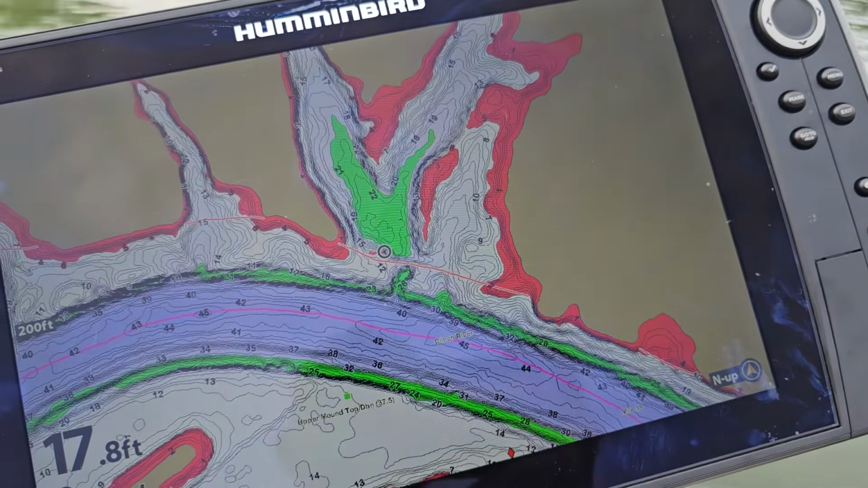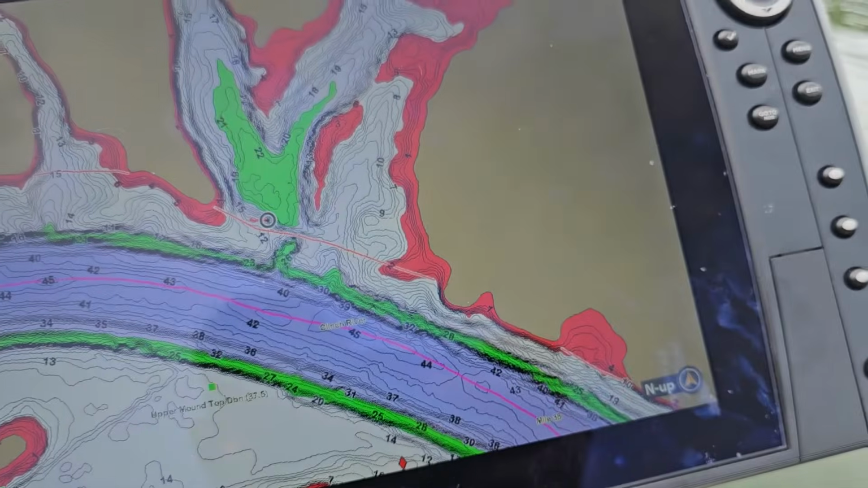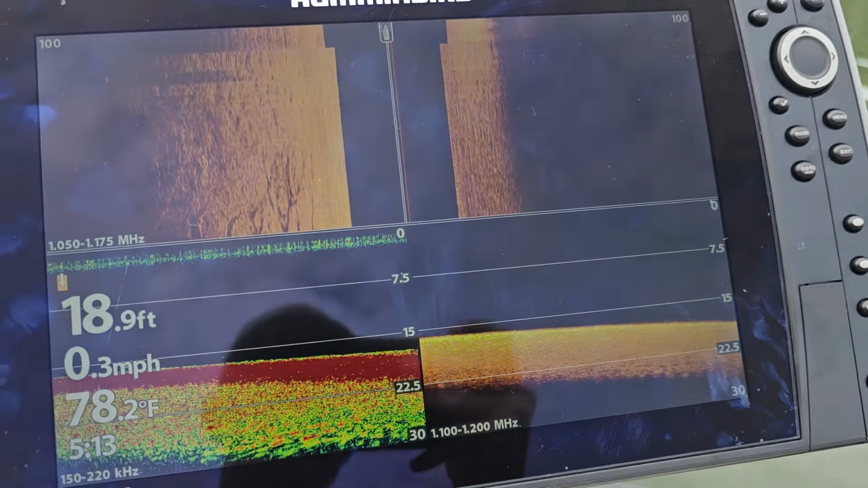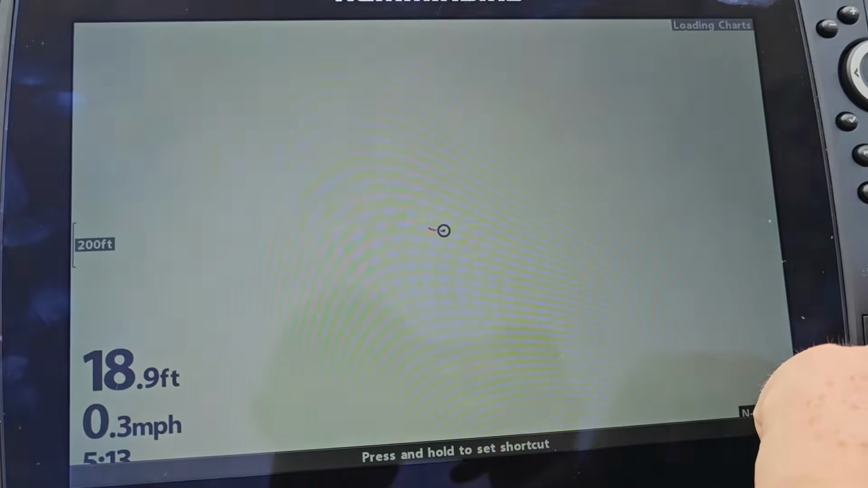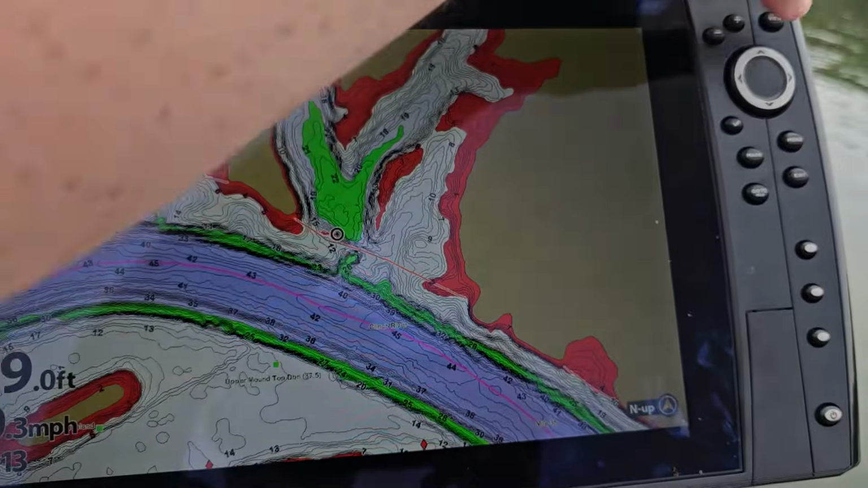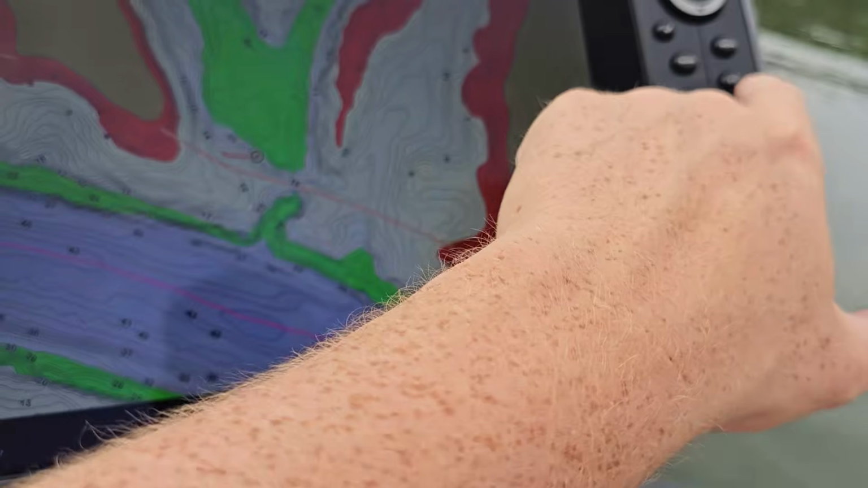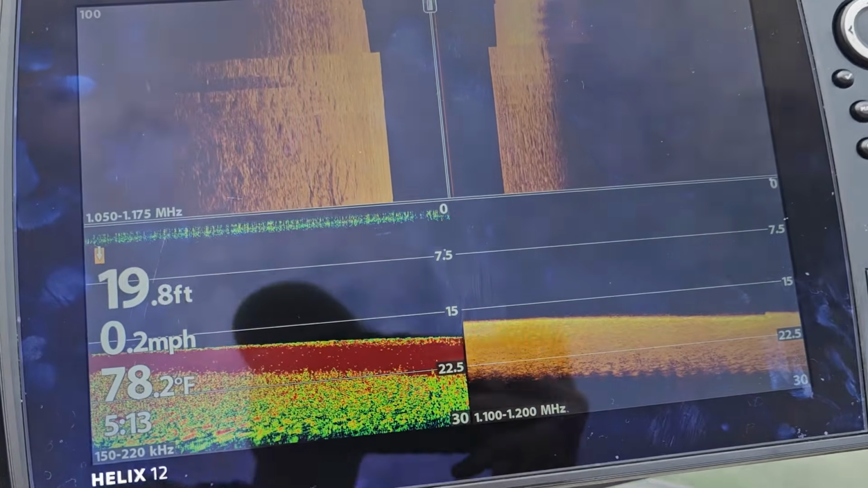That looks really good to me, but now we're gonna start scanning, and when I'm scanning, I'll generally run with this like that, and then I'll toggle back to that just to see where I'm at on the break line. So I'm gonna get us in here real quick, and then we're gonna start scanning.